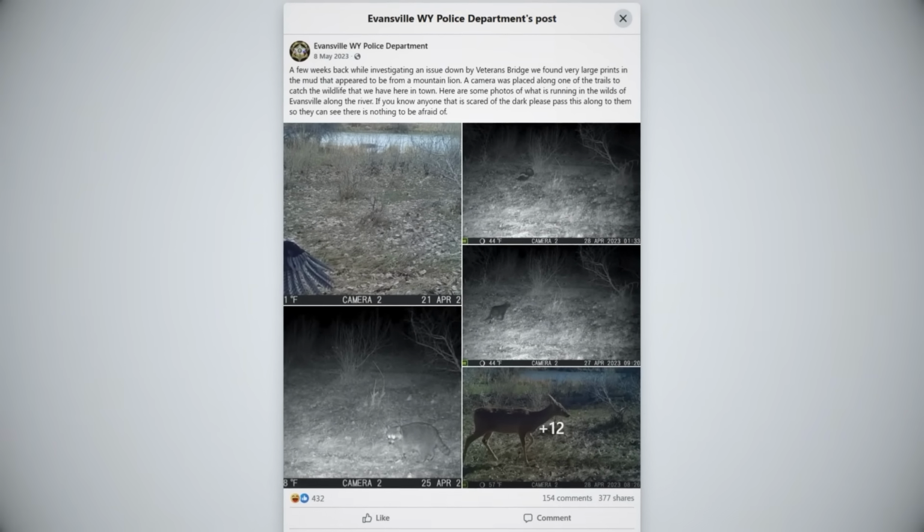Despite the harrowing image associated with this story, it's actually quite a bit more lighthearted than you would initially think. It's one that involves a cantankerous police officer on the hunt for a wild animal. It all begins on May 8th of 2023.